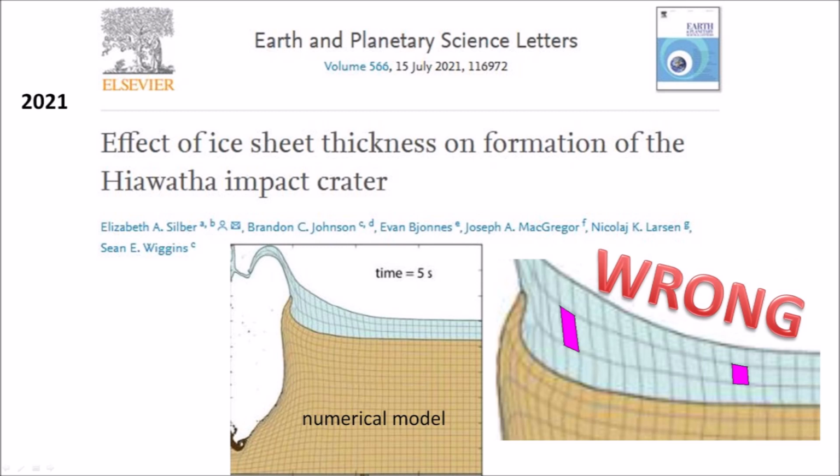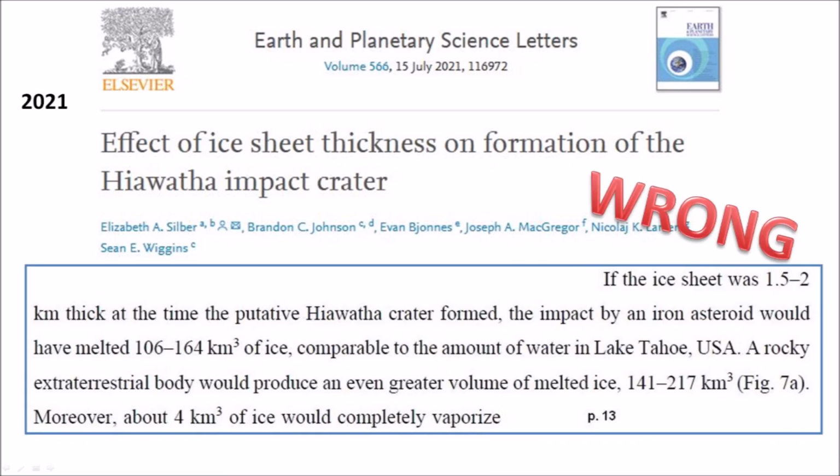The numerical model is completely wrong about the properties of an ice sheet. In the model, ice stretches like taffy and changes its volume like a gas. An image from this paper shows the ice expanding to about twice its volume under the stress of the impact. The defective numerical model leads the authors to conclude that the impact of an iron asteroid would have melted 106 to 164 cubic kilometers of ice, comparable to the amount of water in Lake Tahoe, and that an additional 4 cubic kilometers of ice would completely vaporize.